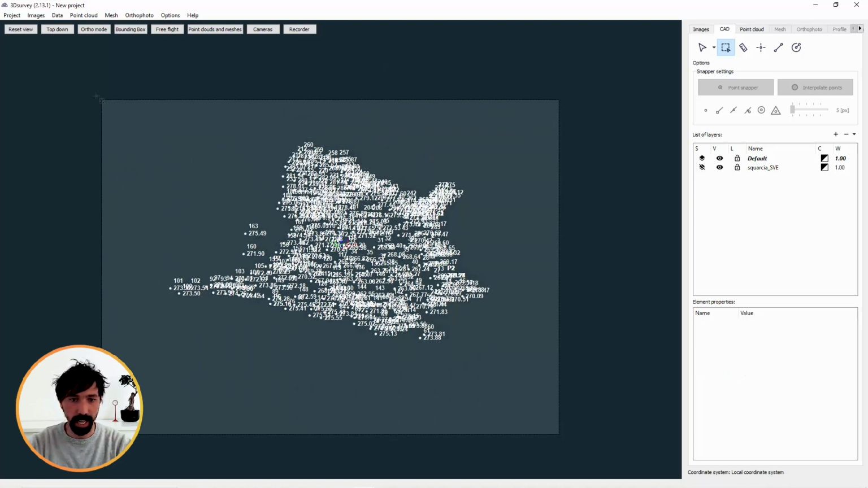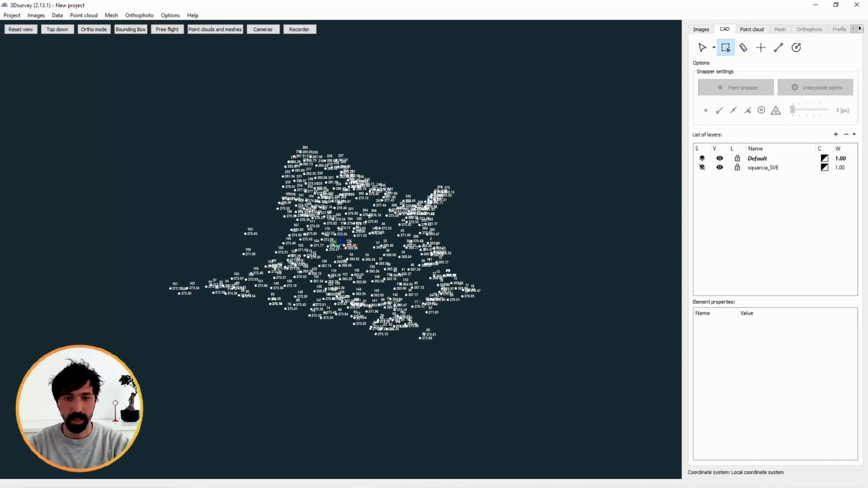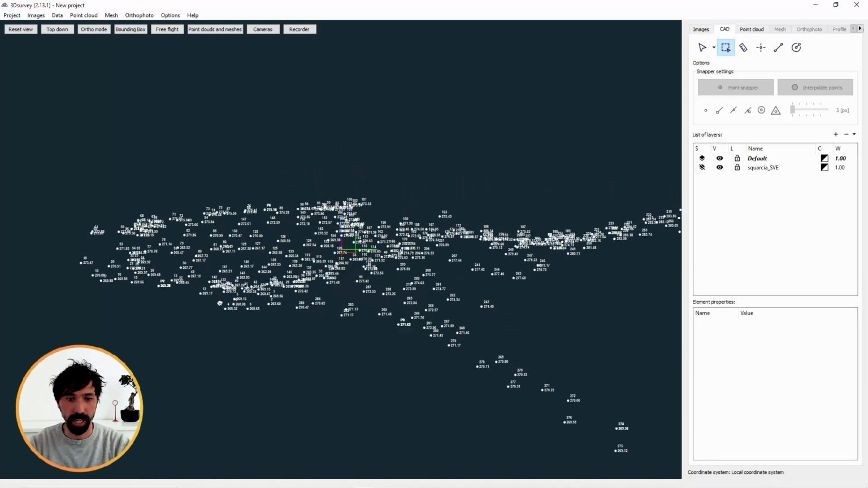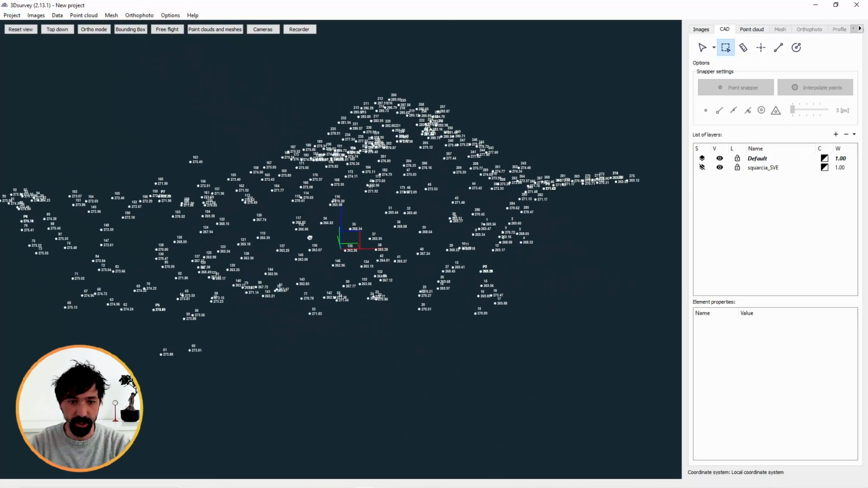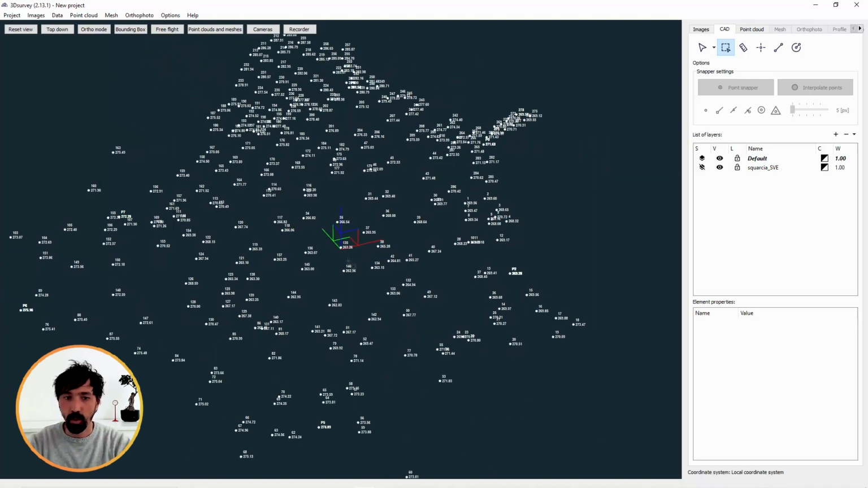I will also select all points and make the font size smaller, to 6. I think this is the minimum size. We can see already now 3D points measured with a GNSS device. They represent realistic terrain on a field, and what I can do now, I can go to mesh, and this